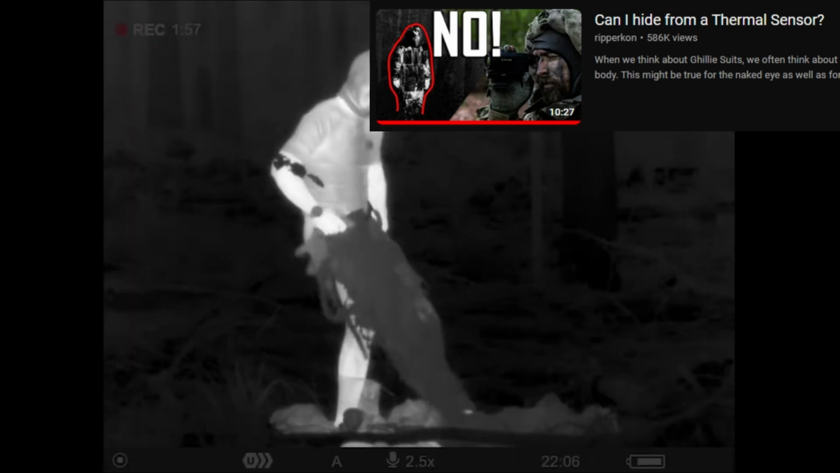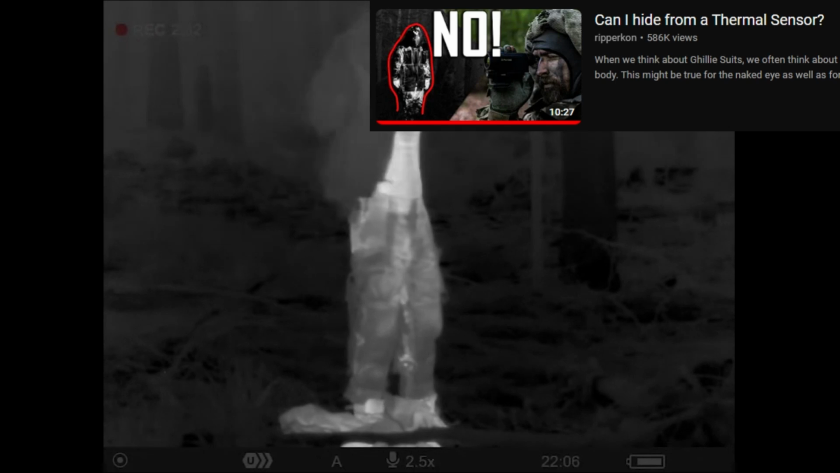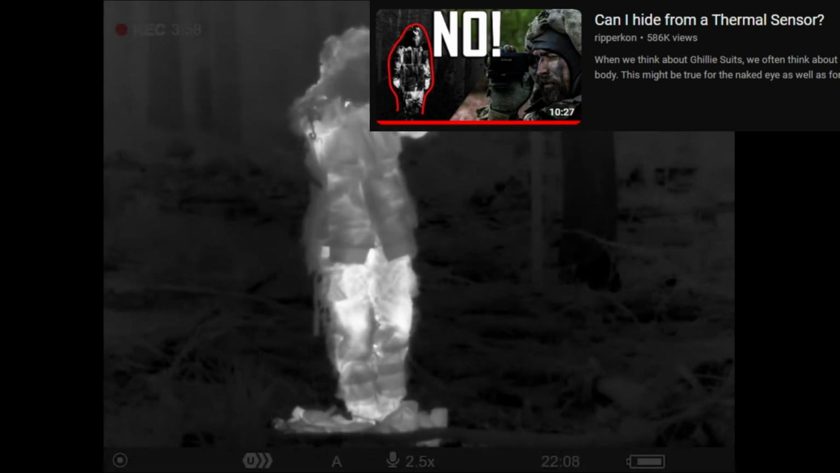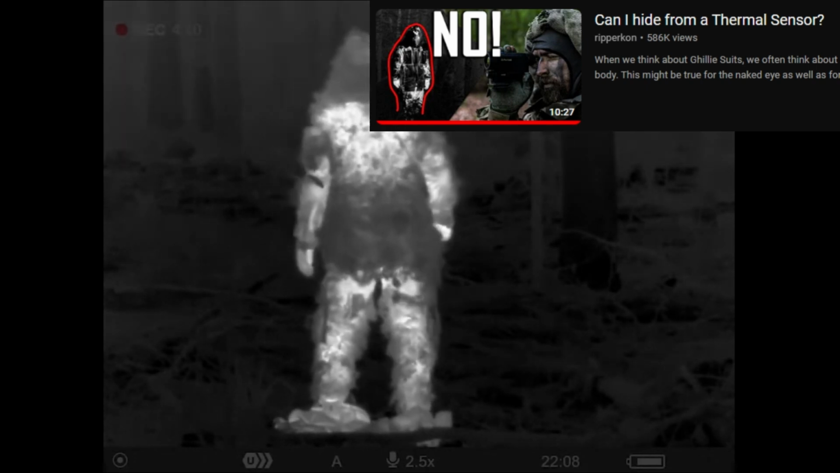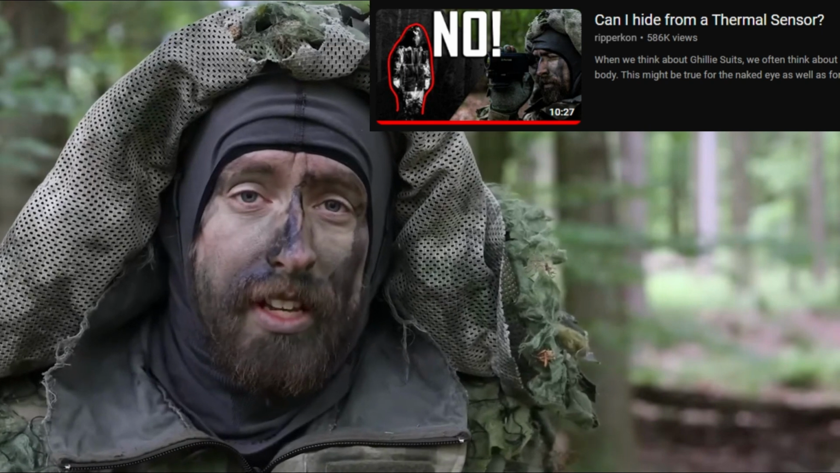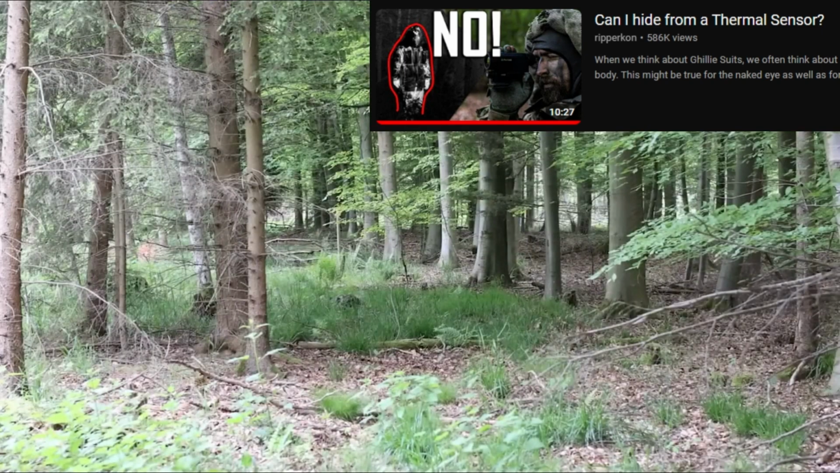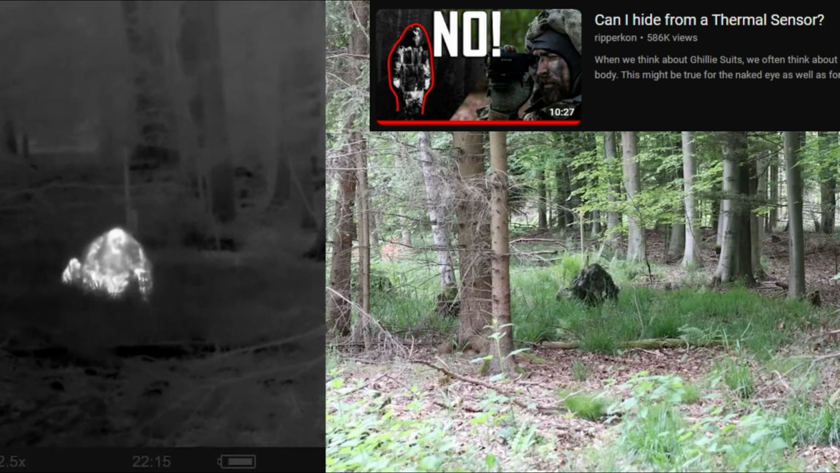Now let's try the ghillie suit. The ghillie suit was placed on the ground for some time, so you can see it's still relatively cold, but it will heat up as soon as it's on my body. Check the legs, you will see they are now hot. And the back is the same. At first, let's try to hide without any vegetation on the ghillie suit. So here, not well hidden, you are able to find me, and with the thermal camera, even easier to find me.